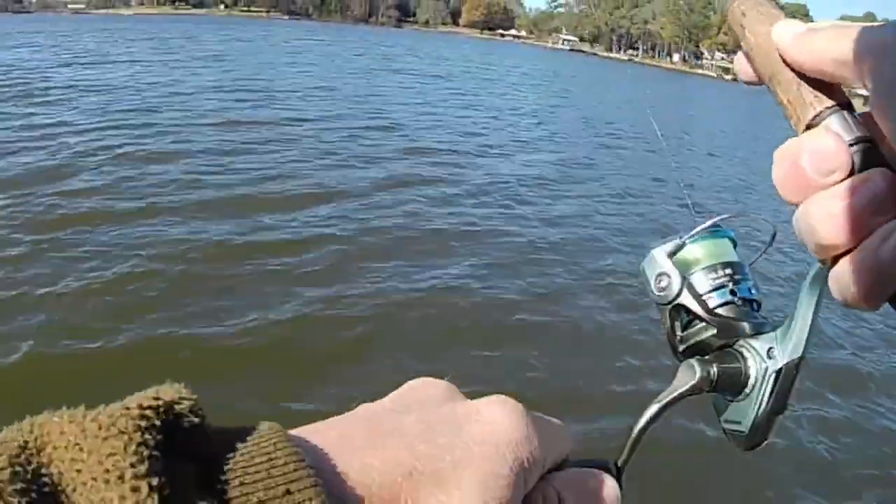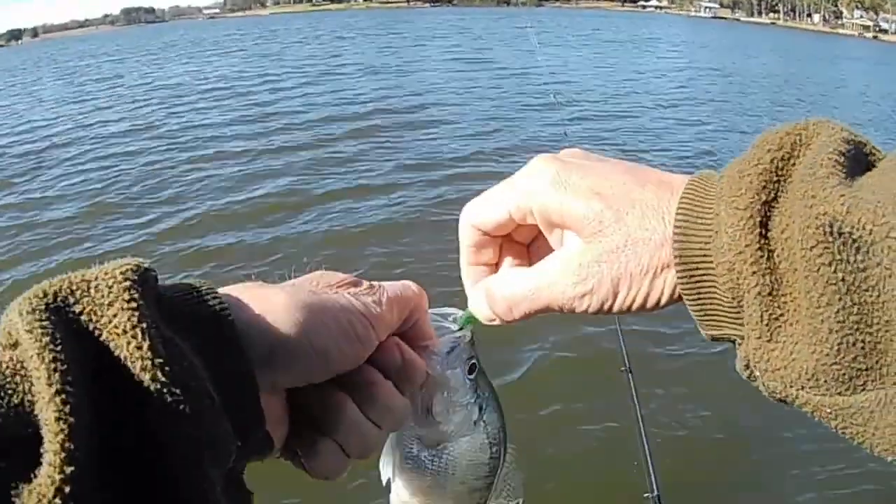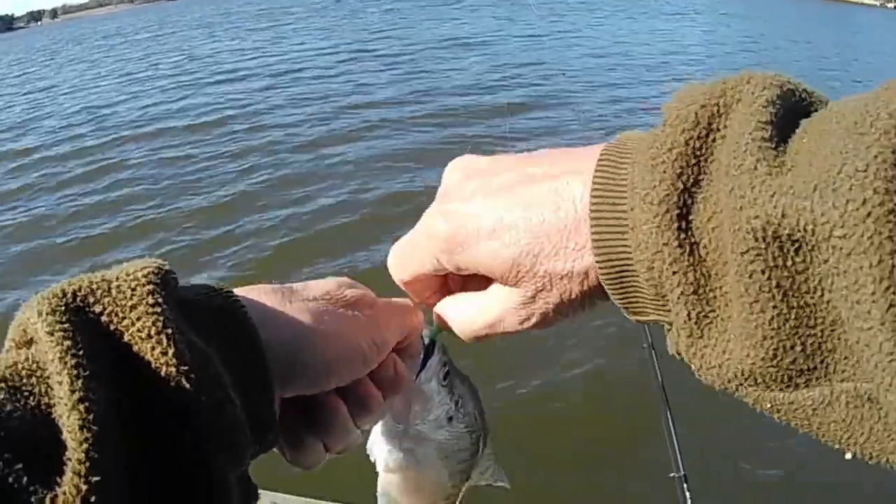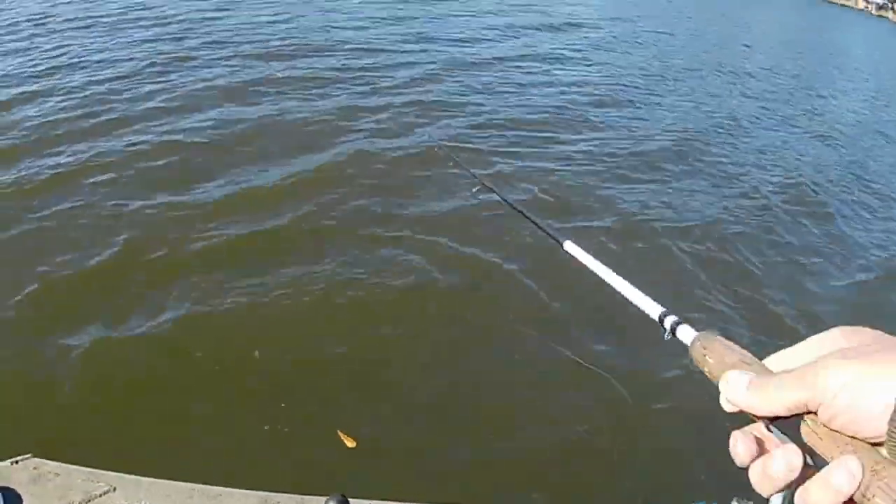Oh, there's one. There's another one. Hey, a little guy too. Doggone it. I slid down the bank just a little bit. Kind of just drifting. And another little guy. Where are them big ones at? You would think they'd be somewhere close.